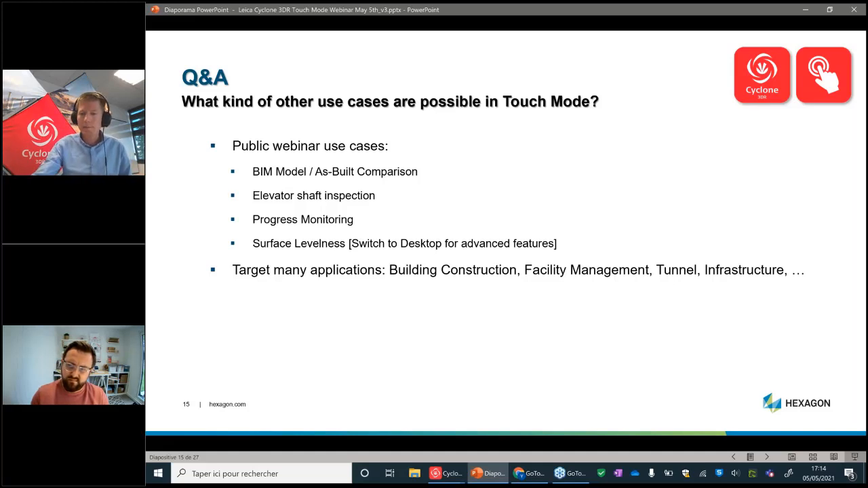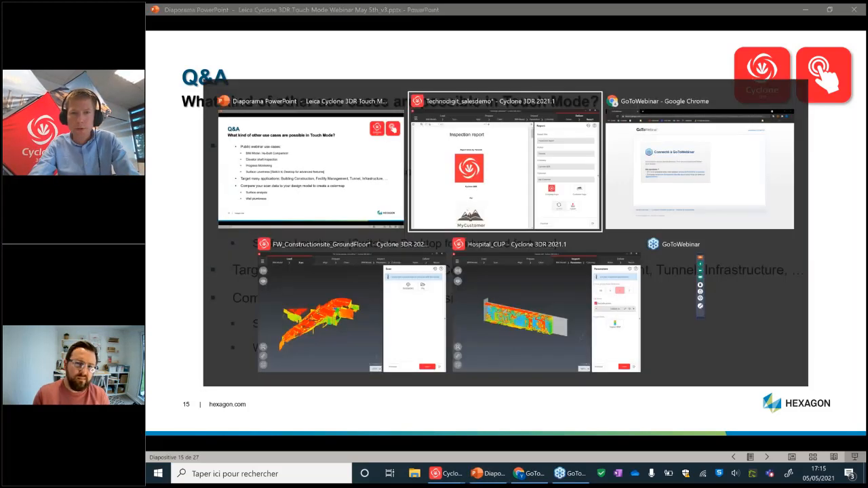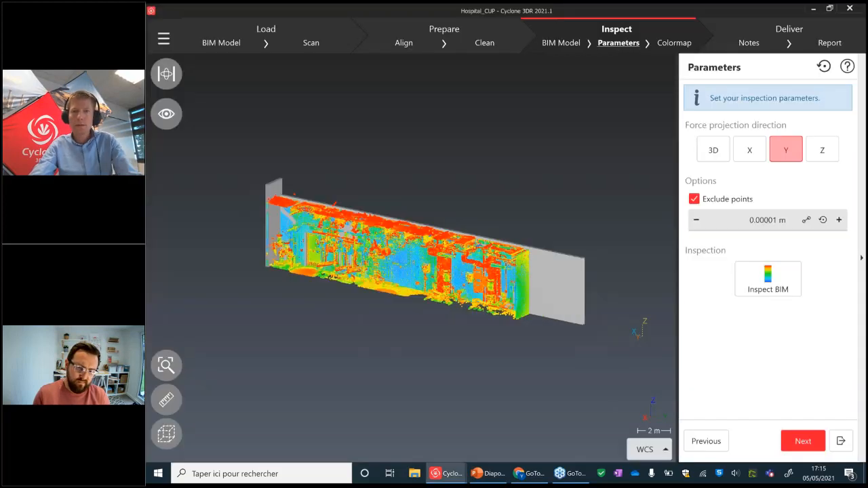And maybe some other use case that I can mention is to create a color map. So surface analysis. It is possible directly in touch mode if your BIM model is properly prepared and can be compared to the reality. Wall planeness. For this one, maybe I should show you, and what we have done in touch mode is to keep flexibility.